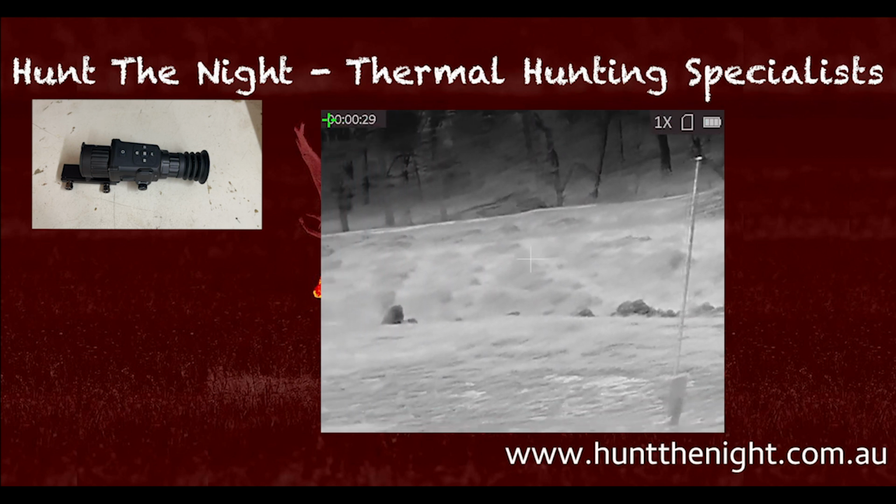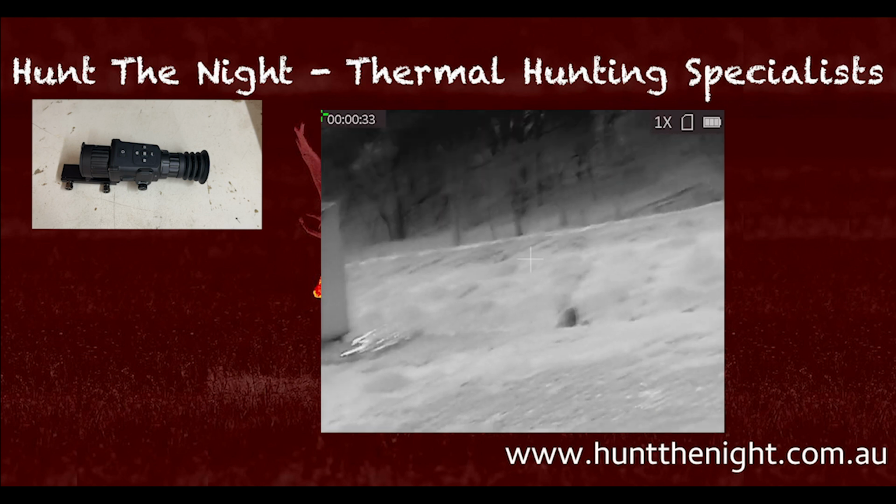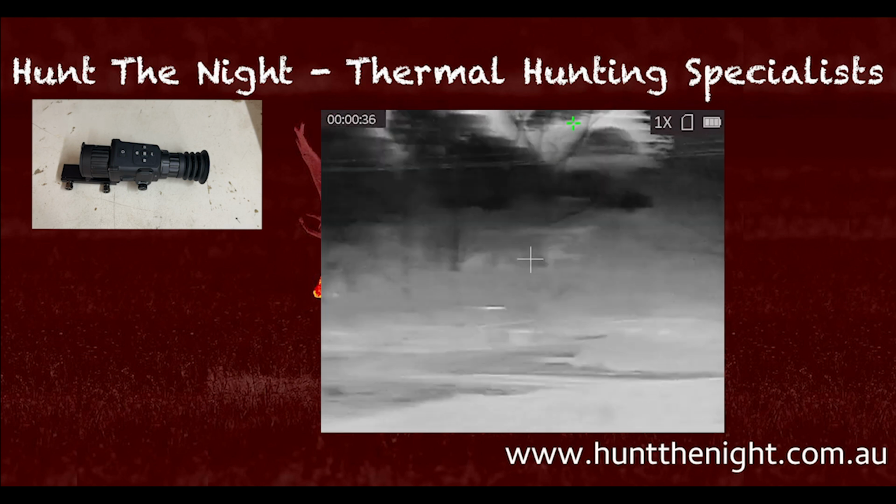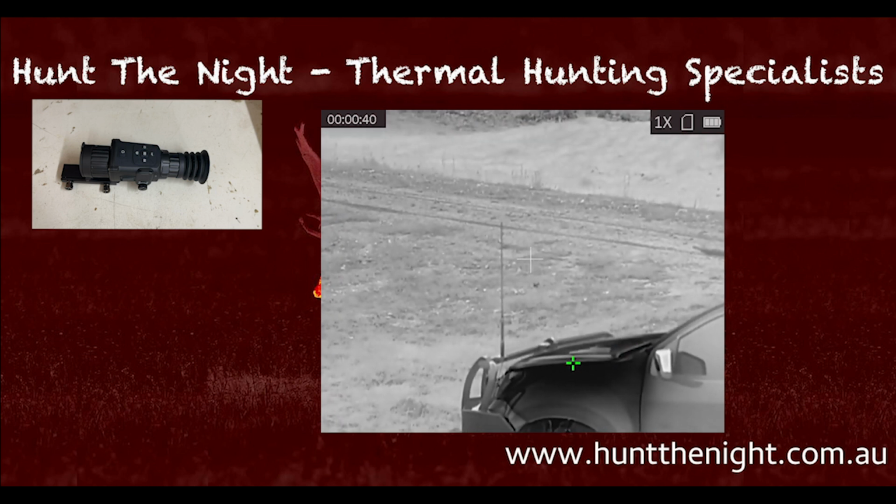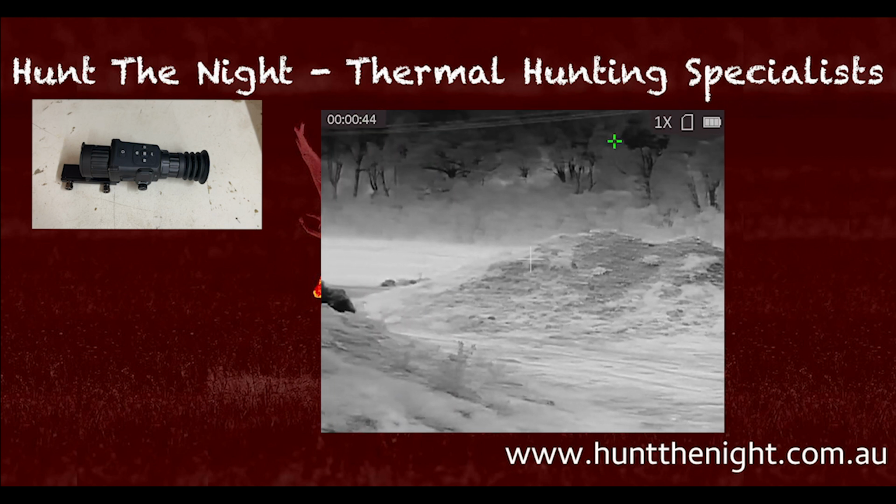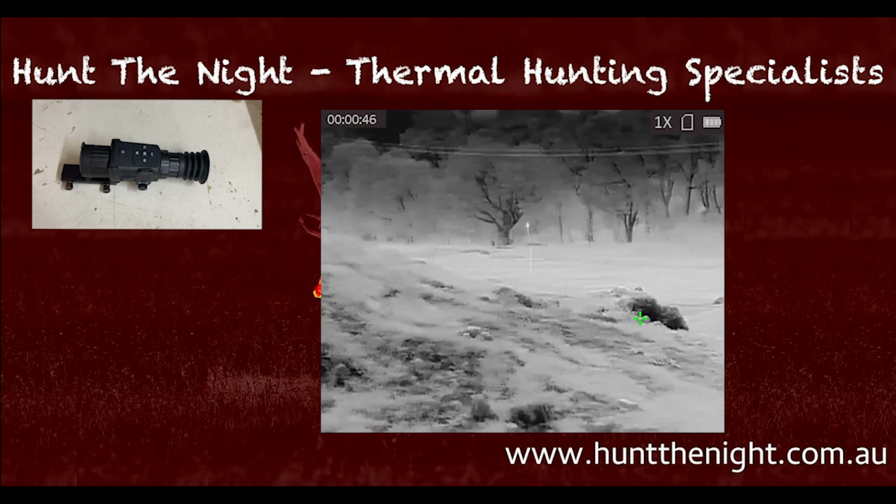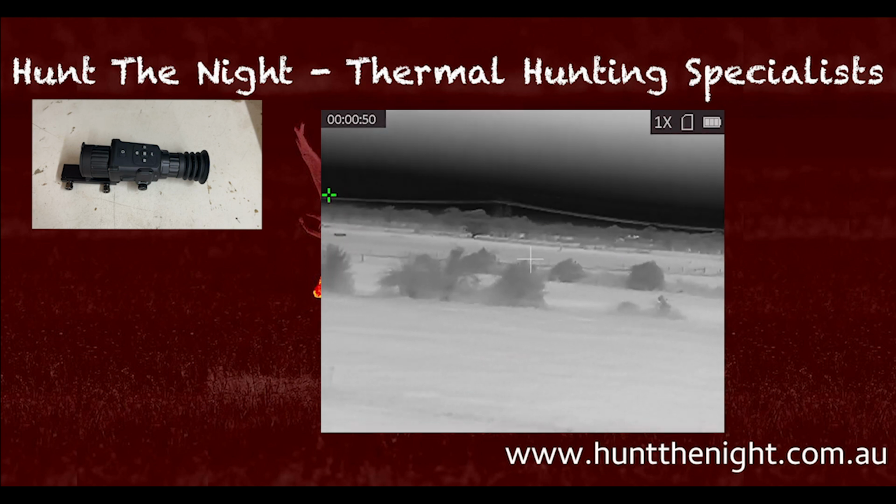How does it tell the difference between a rock and a fox, or a wombat and a rock? Not that you shoot wombats, but you know what I mean. If something's holding heat, it's going to start bouncing off it. I'd have to play around with it a little bit more to know if it's really useful or not, but my first impression is that it's gimmicky. It's not like the highlight mode on the InfiRays that I actually find quite functional, more from a monocular point of view.